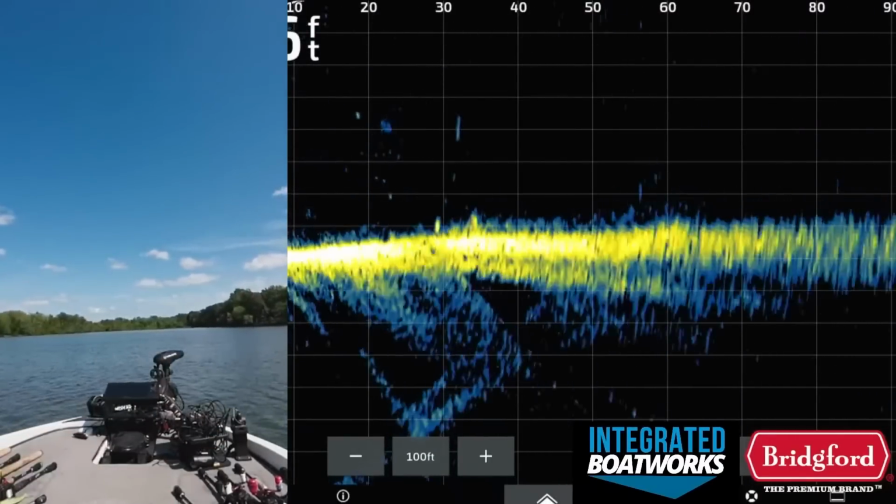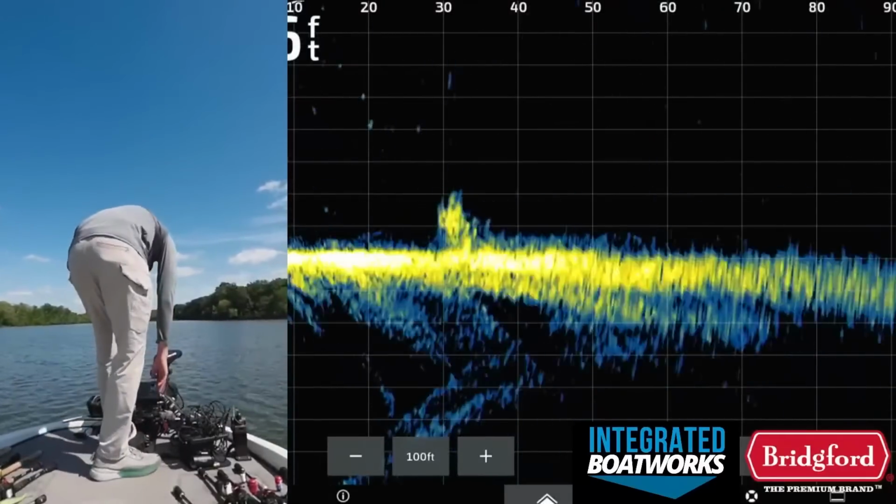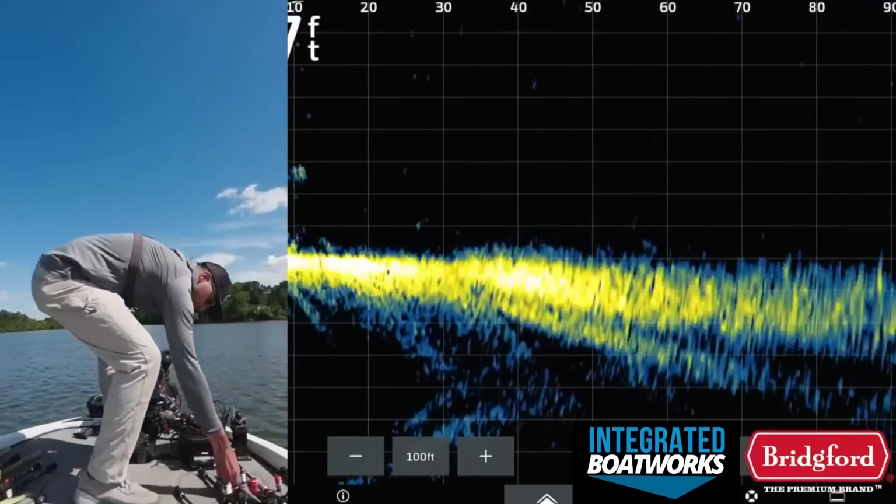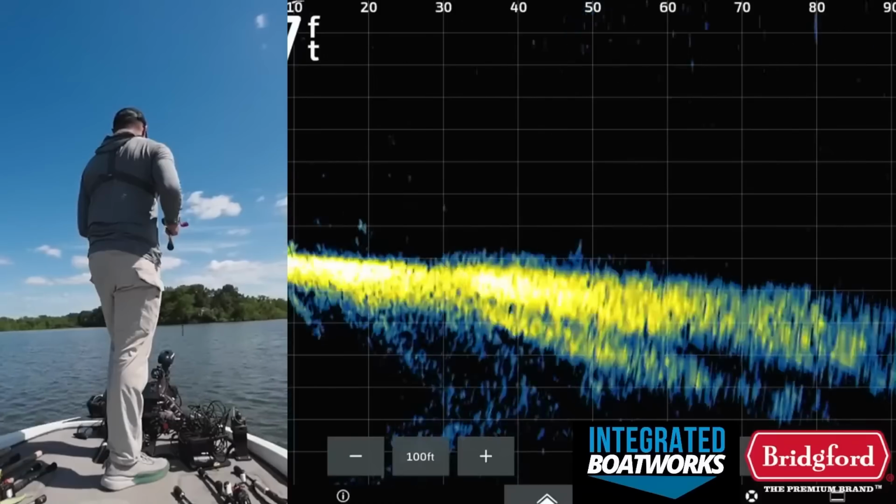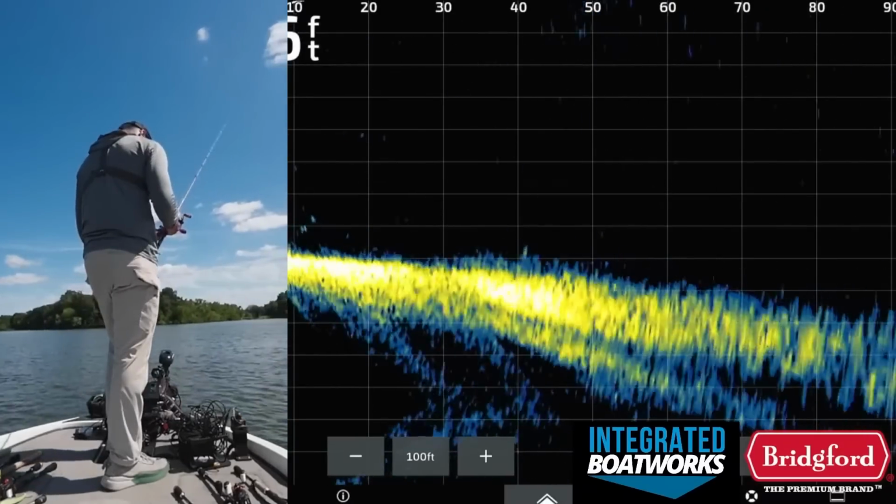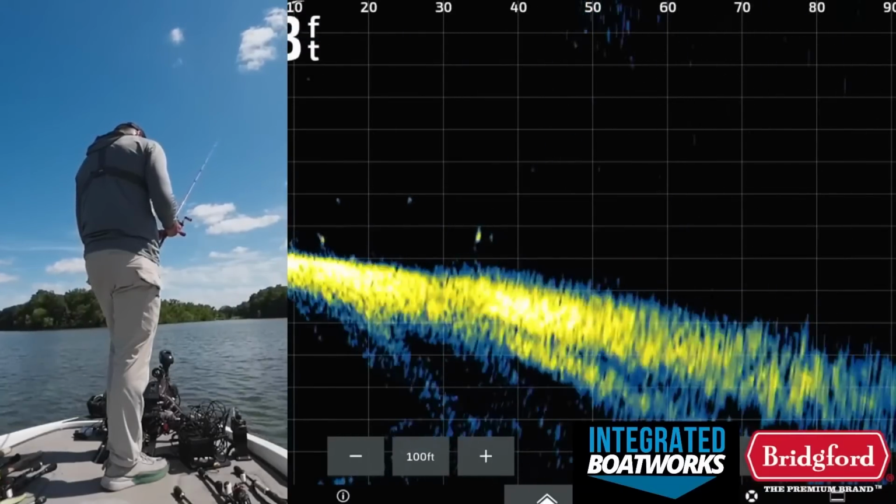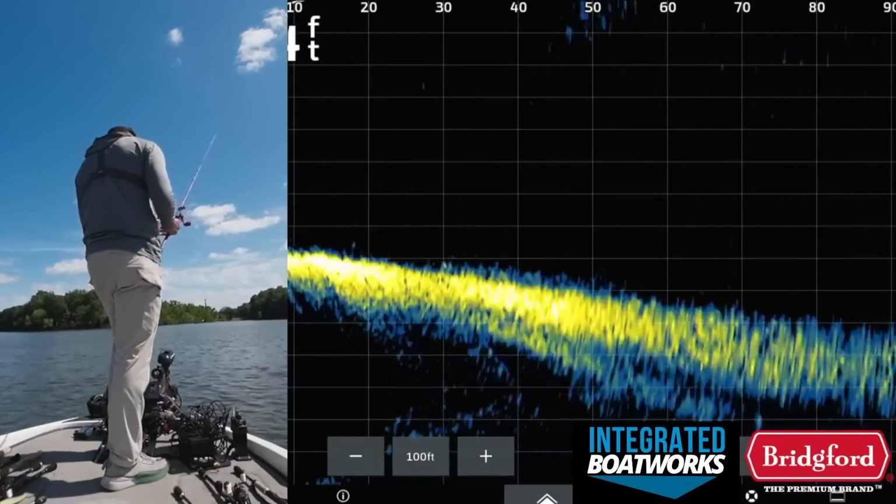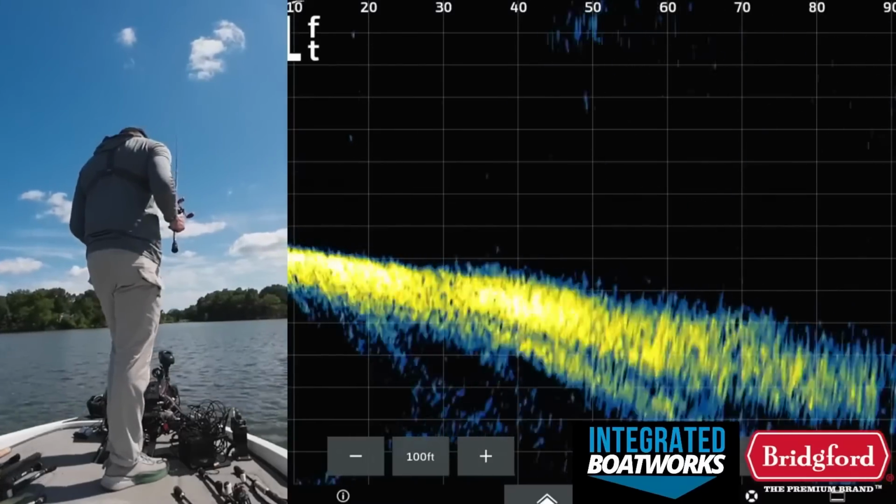Okay, we're good. So gotta run all these brush piles as fast as we possibly can and try to catch at least one more good one would be great. We wouldn't have a catch of 15 or whatever, but can't always catch 15 every time. But it would be nice to at least catch one more 3-pounder or 4-pounder.